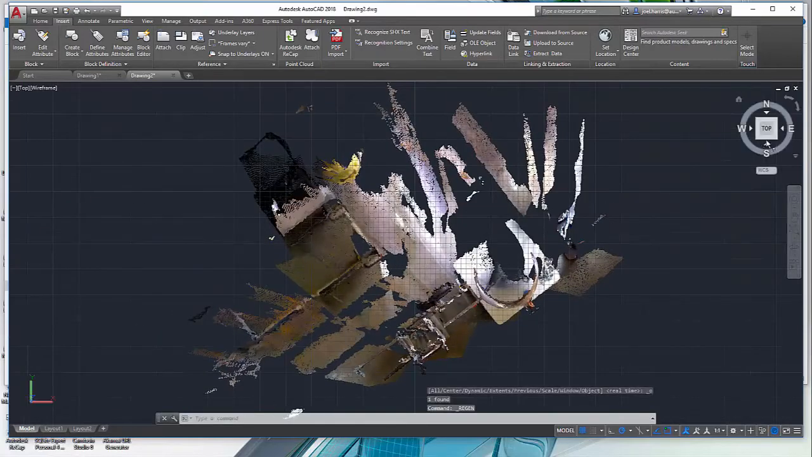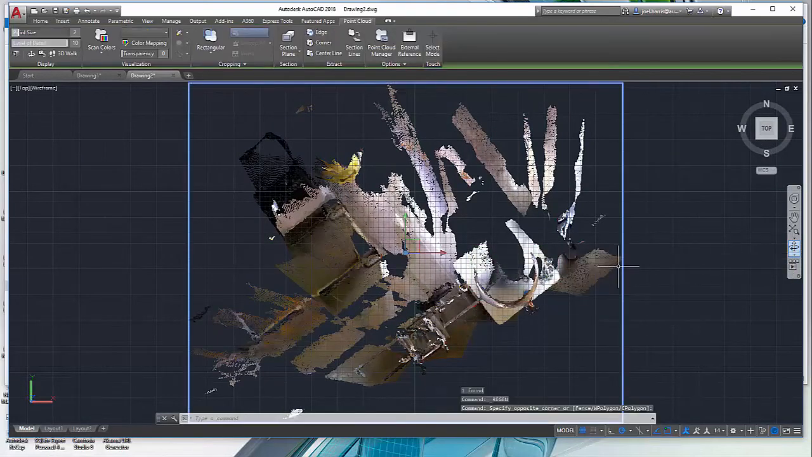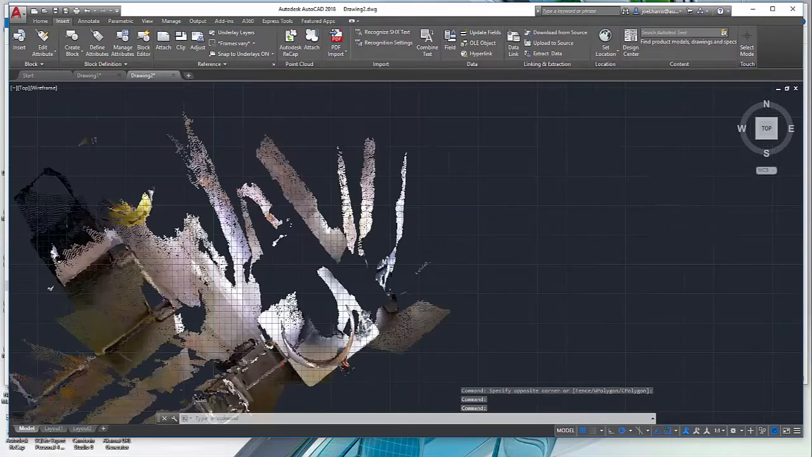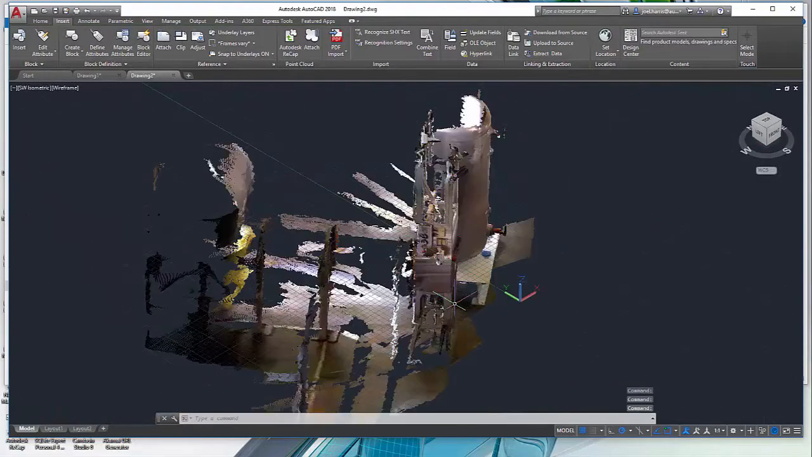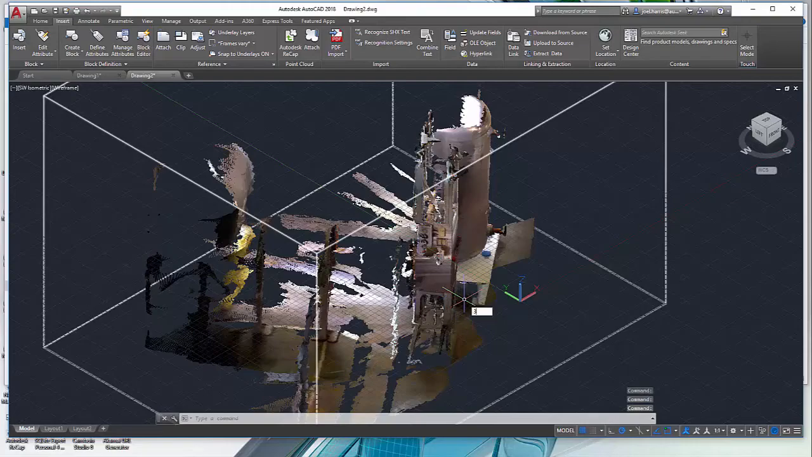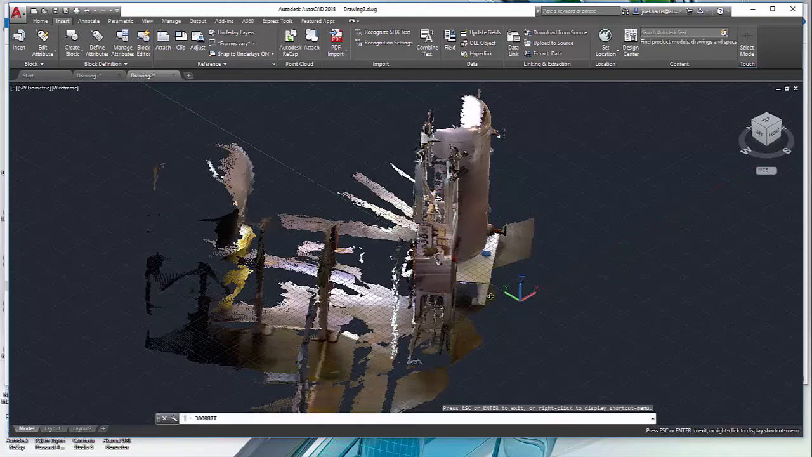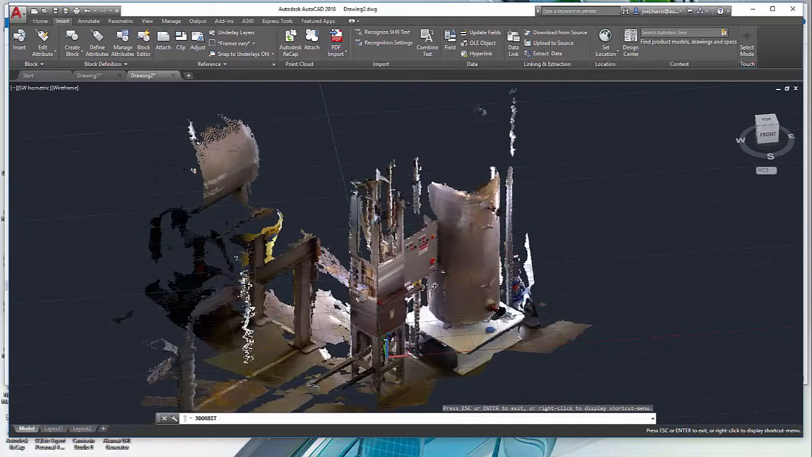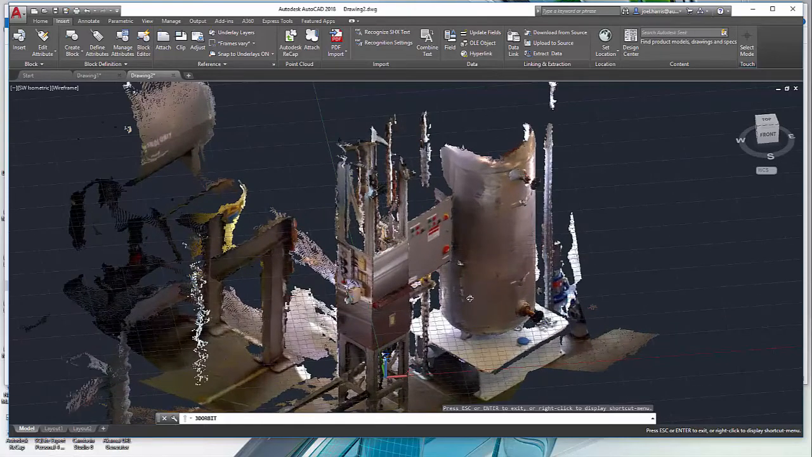And then within AutoCAD we can use our normal design tools, and this could be any AutoCAD vertical, Civil 3D, Plant 3D. The point cloud is there for use with any of our design tools. This could all be Revit or Navisworks if we want to bring this in and compare it to, say, a new design and check for clashing.